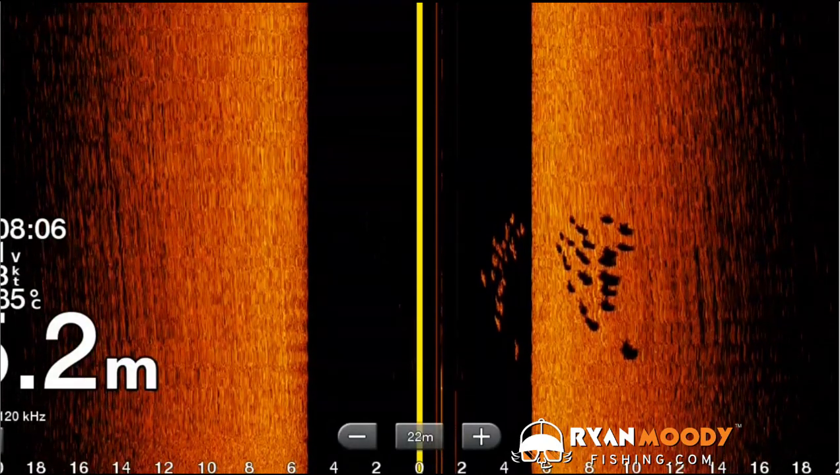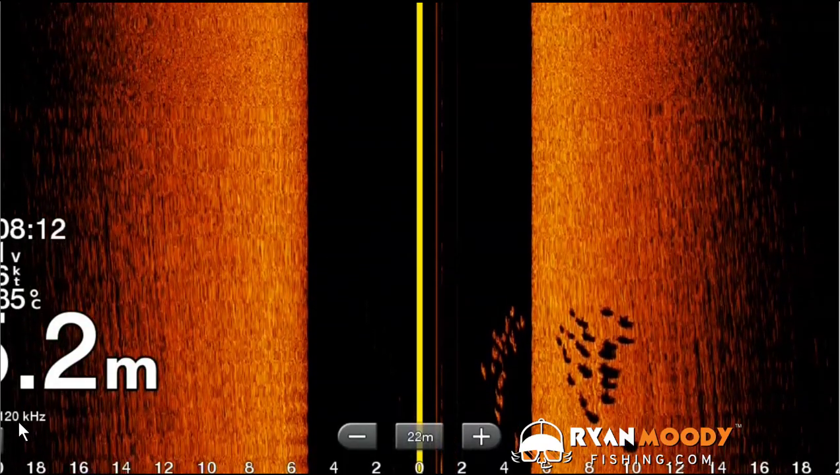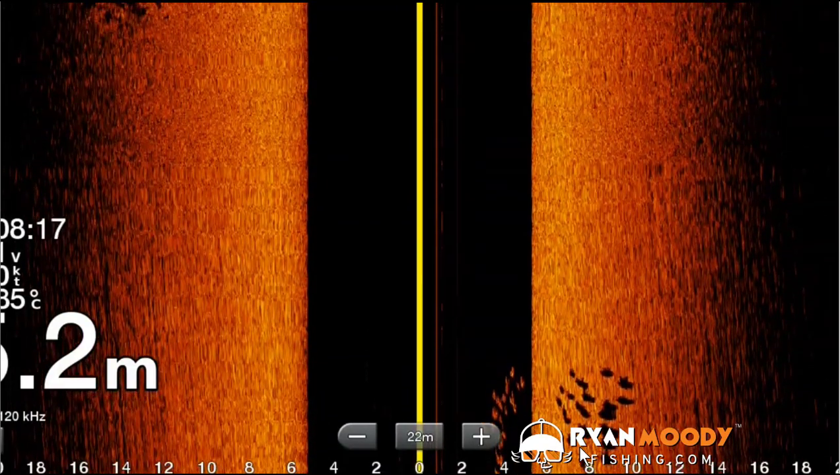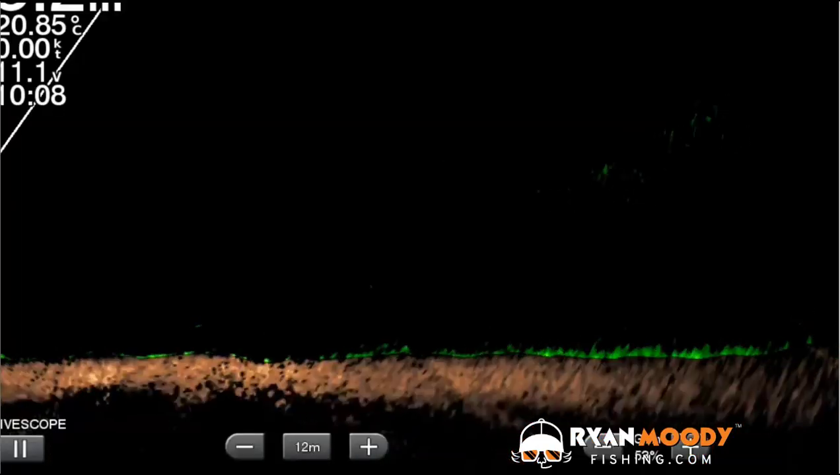As you can see, it is much clearer with no undulations and a crisper picture, really putting the high resolution 1120 kilohertz frequency to good use. So remember, on rough days or days with high tidal flow and lots of sediment flowing, you won't get a pretty picture no matter what unit you use.